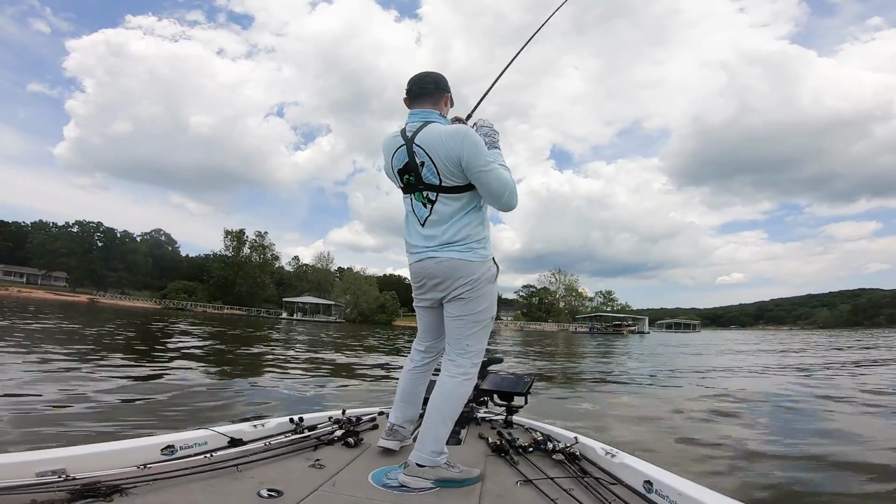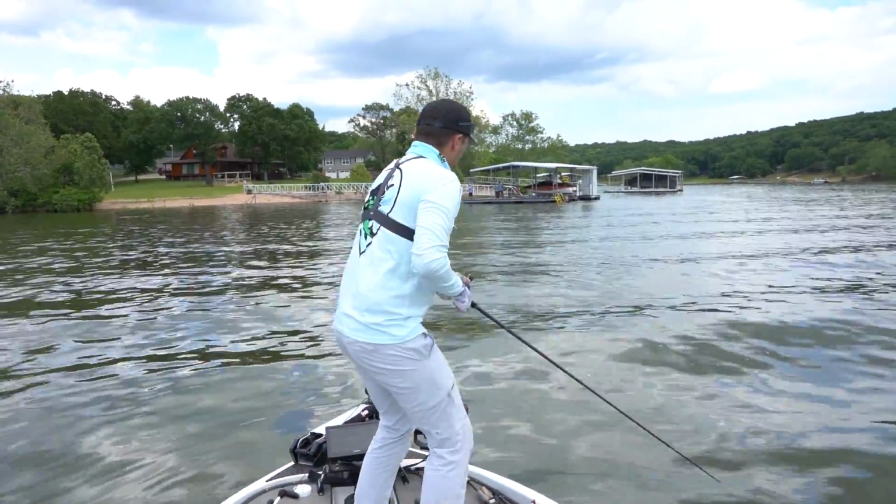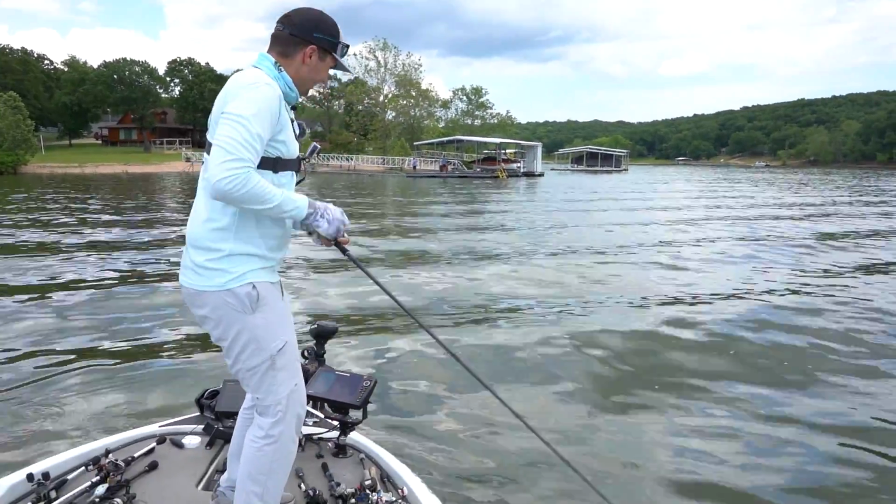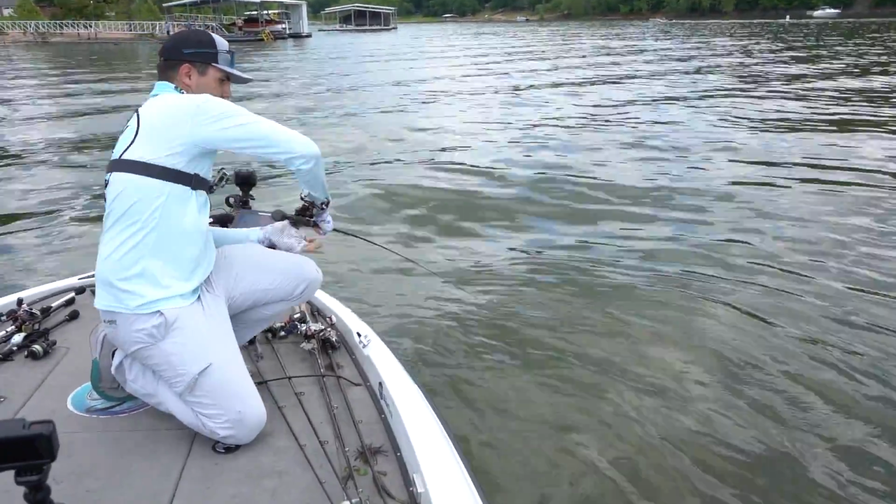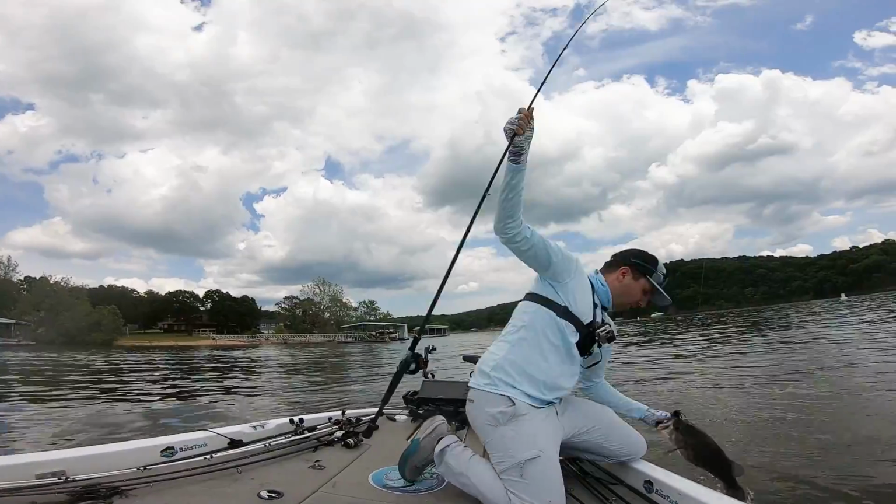Got a big one. Oh my gosh, this is a big one. I have a brush pile here. Finally figured out something, I think. These fish are a lot shallower than I was expecting. Oh my gosh. Get over here, fish. Oh my God. Oh, there we go.